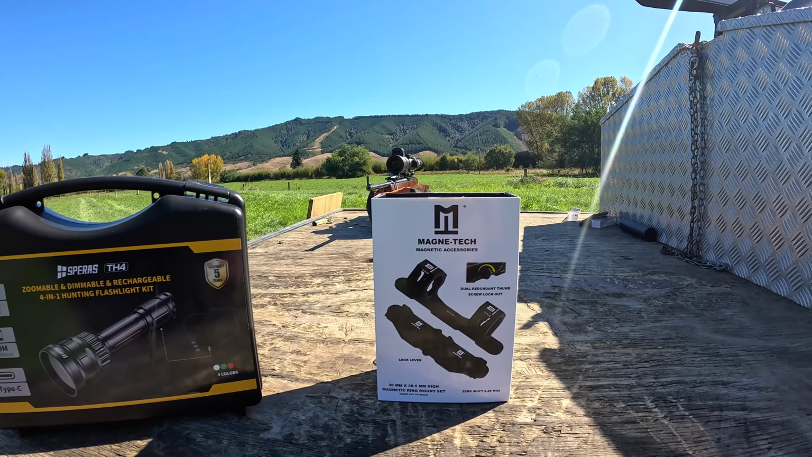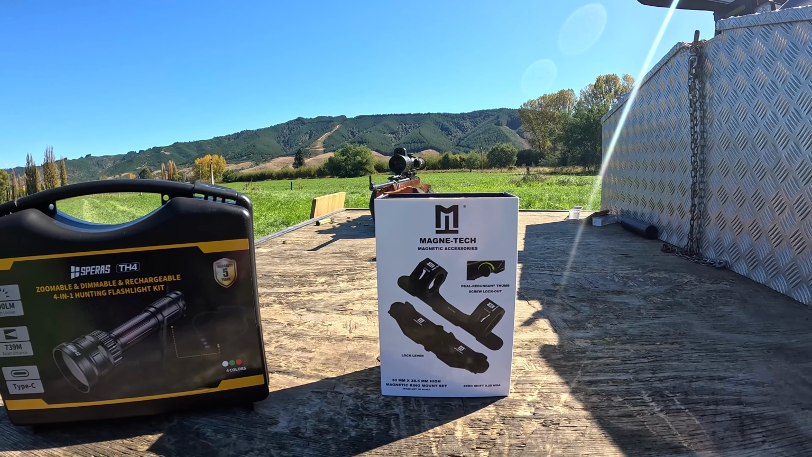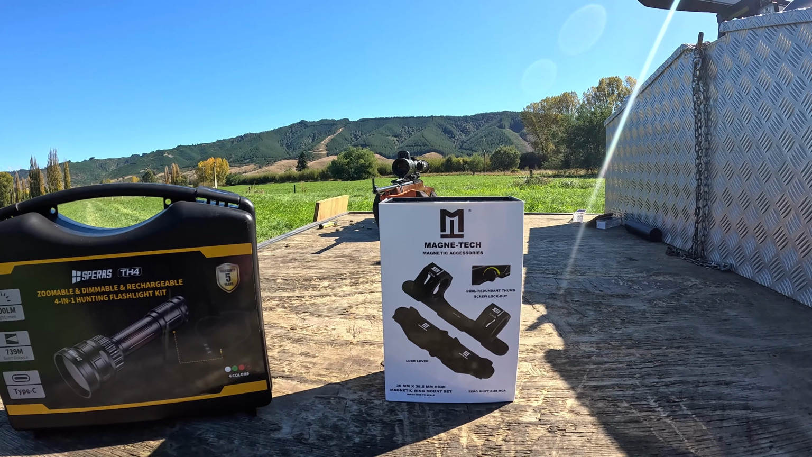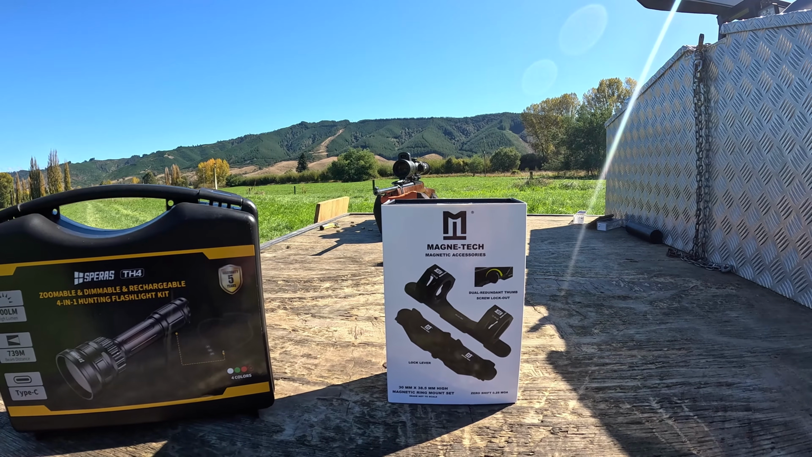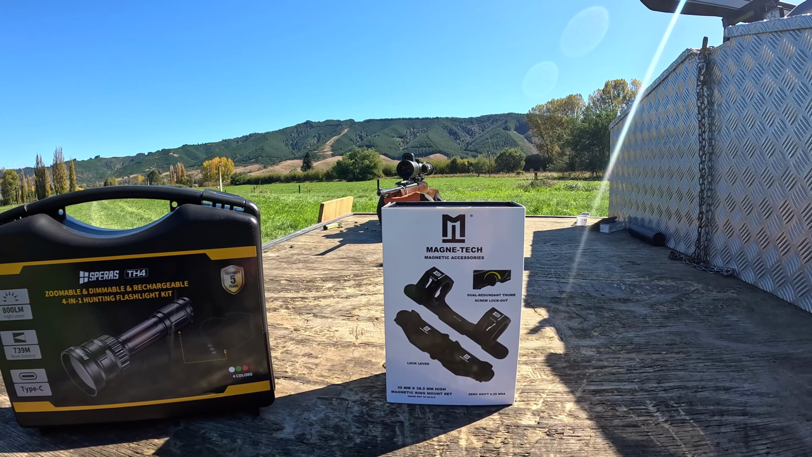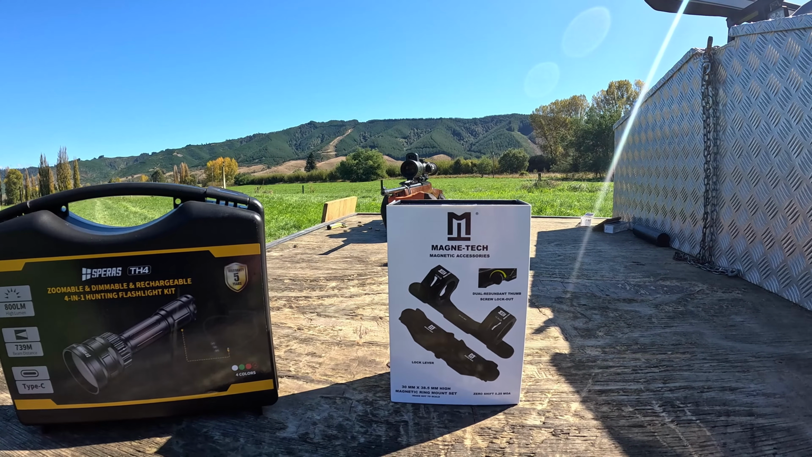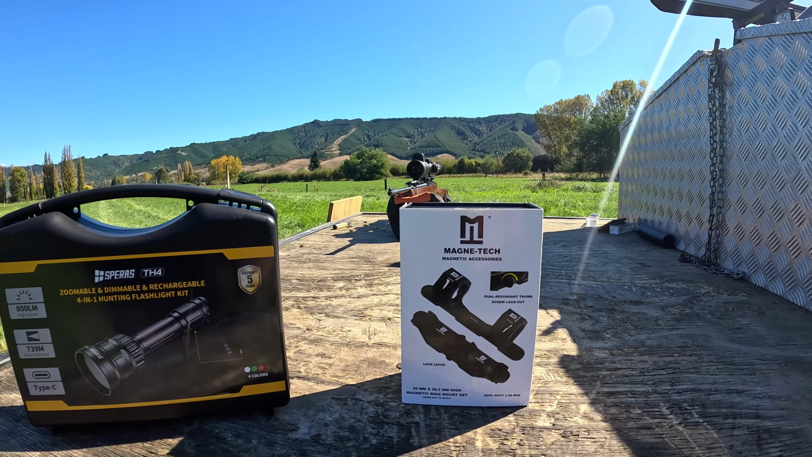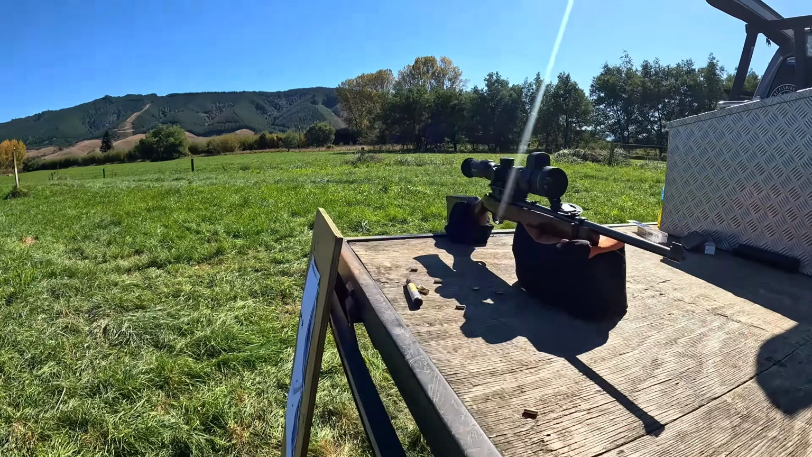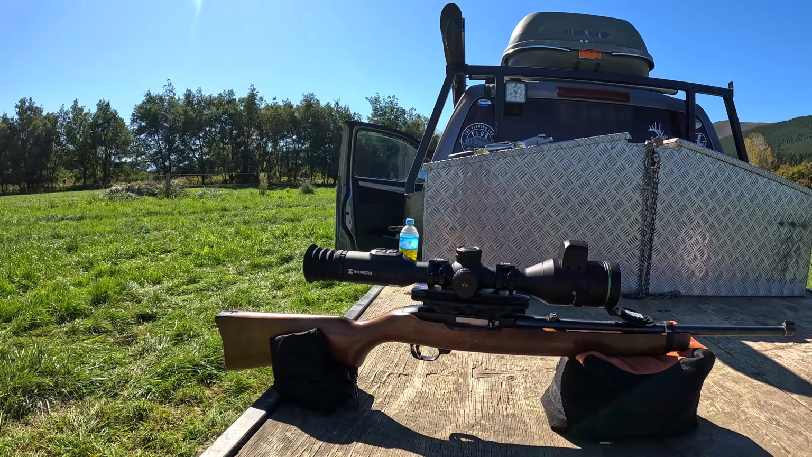It's from Magnatech, and this is going to be a game changer for us. Obviously it's 2 different sections that magnet together, and it's a really strong magnet. Man, this is awesome. So obviously we've got it set up on the 22 like I was saying, and we're going to chop and change between the 22 and the 223 once we get the base set up on the 223. So as you can see, yeah, it's an awesome bit of kit.